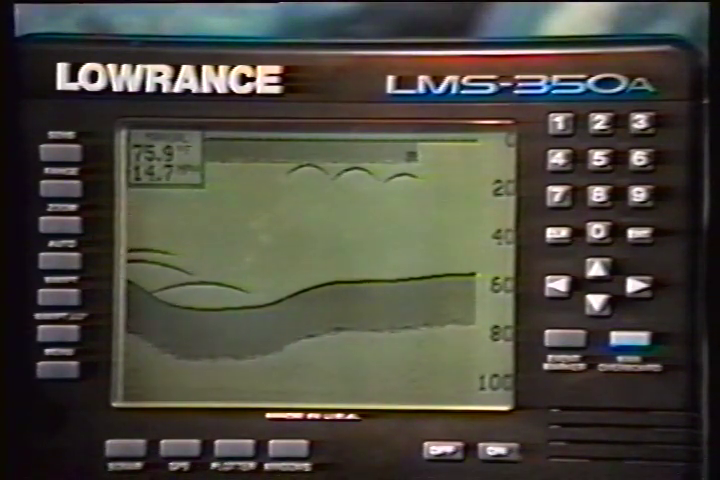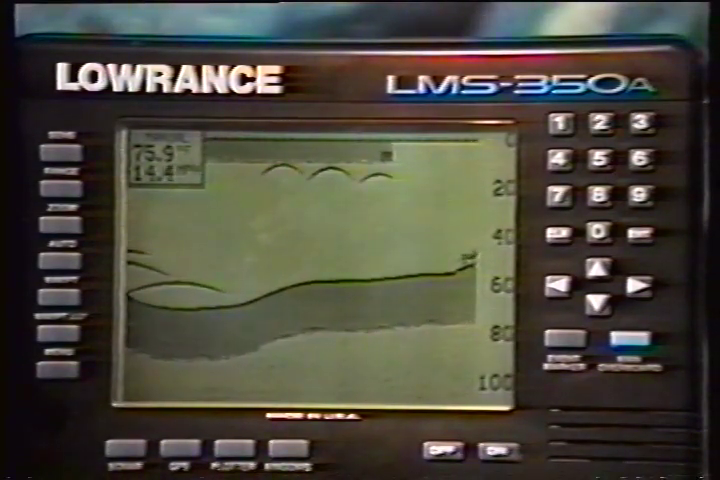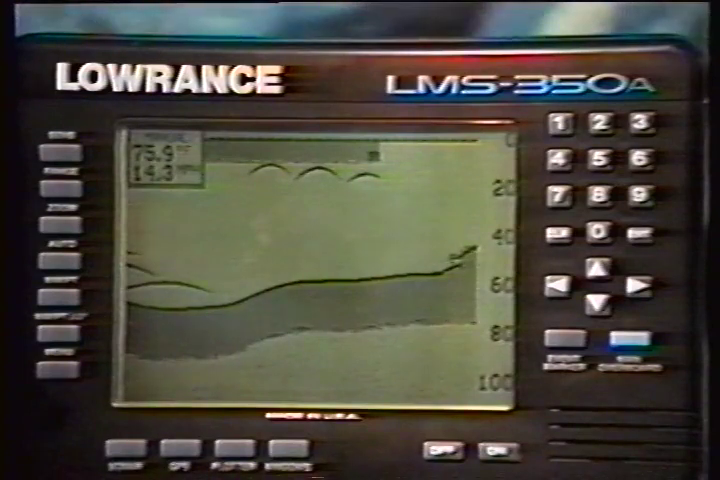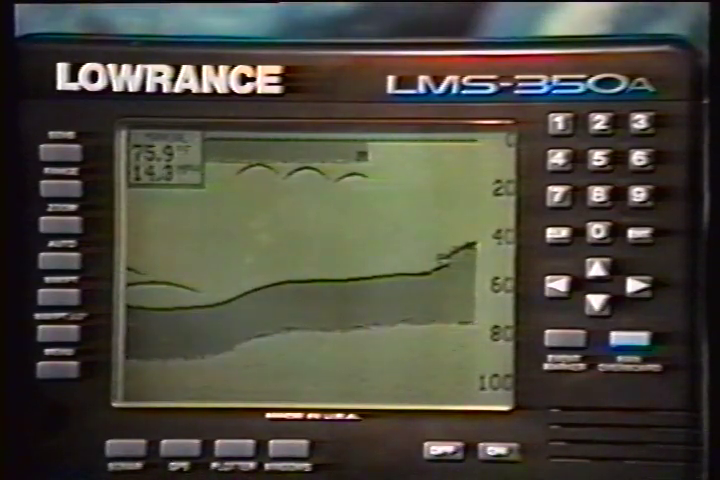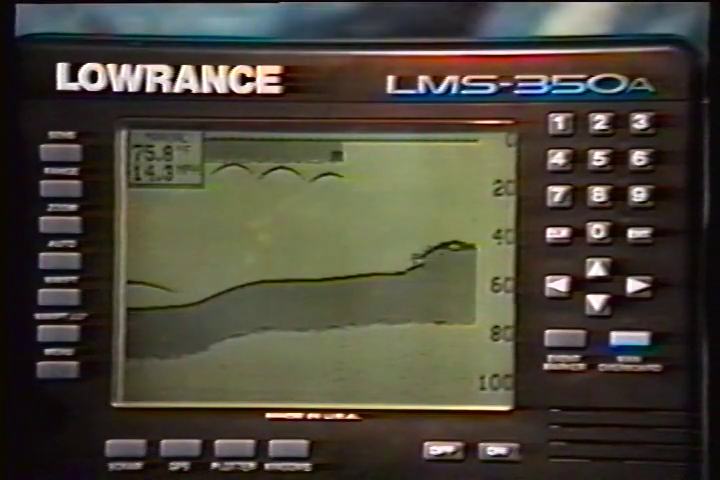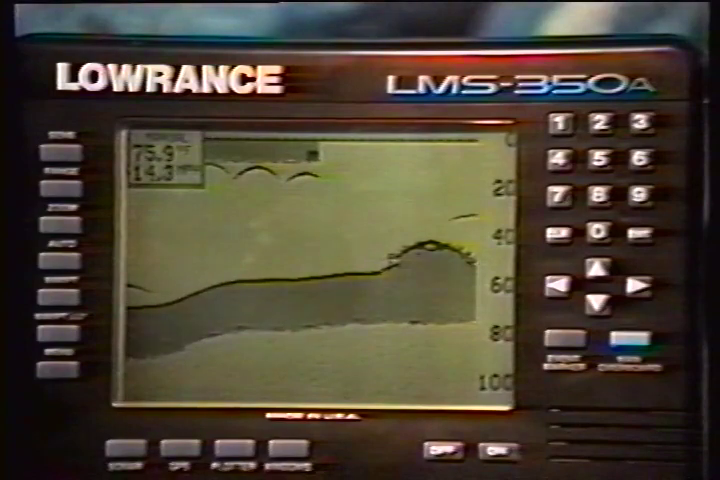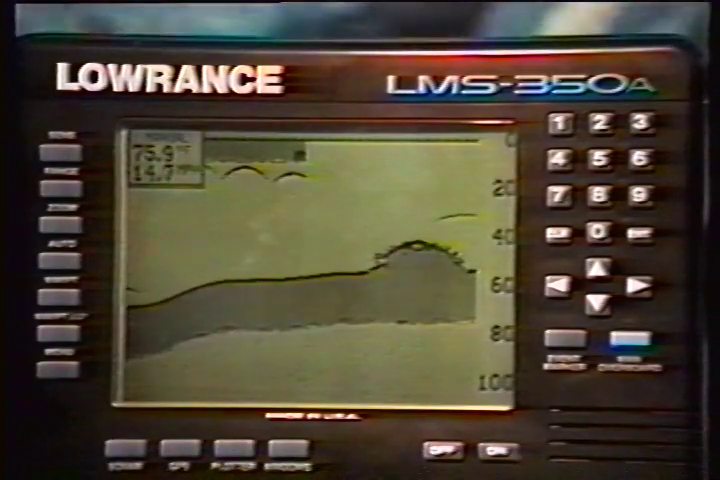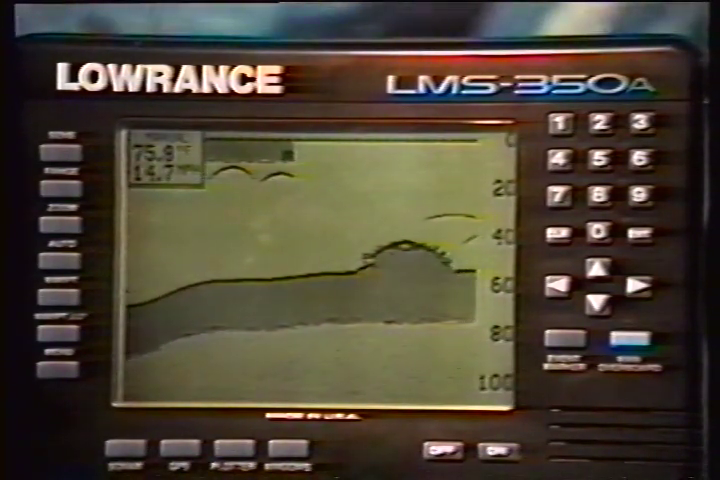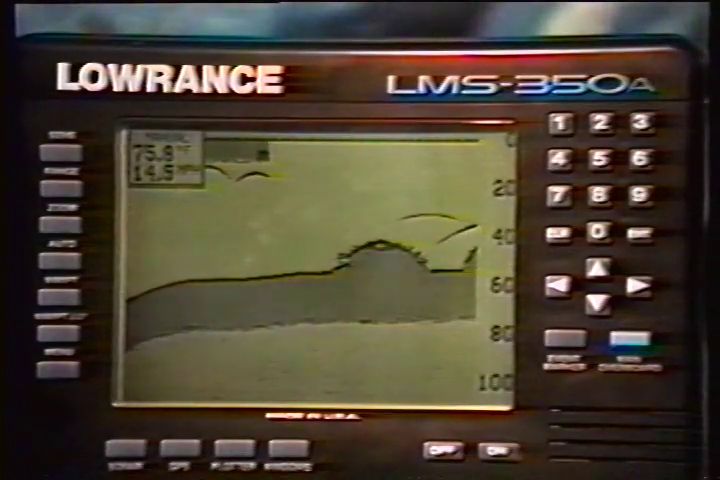The ASP feature is a noise rejection system built into the LMS 350A that constantly evaluates the effects of boat speed, water conditions, and interference. This automatic feature gives you the best display possible under most conditions. The ASP feature has 2 levels, normal and high. If you have a high noise level, try using the high ASP setting.